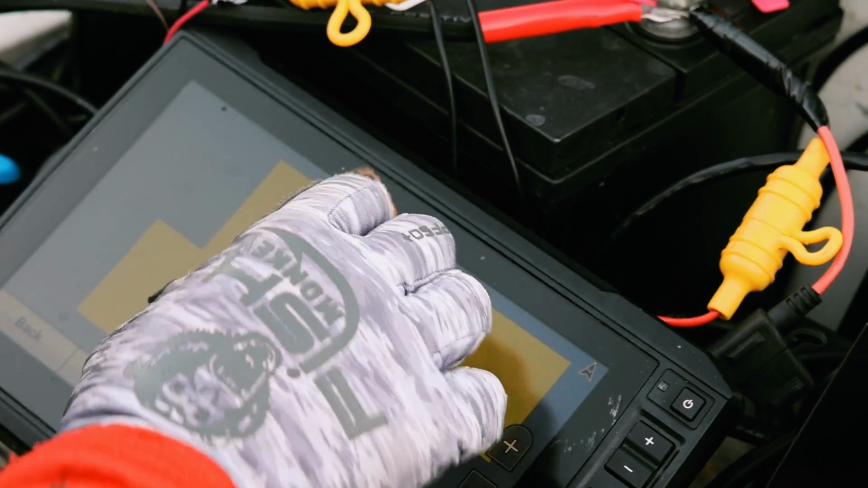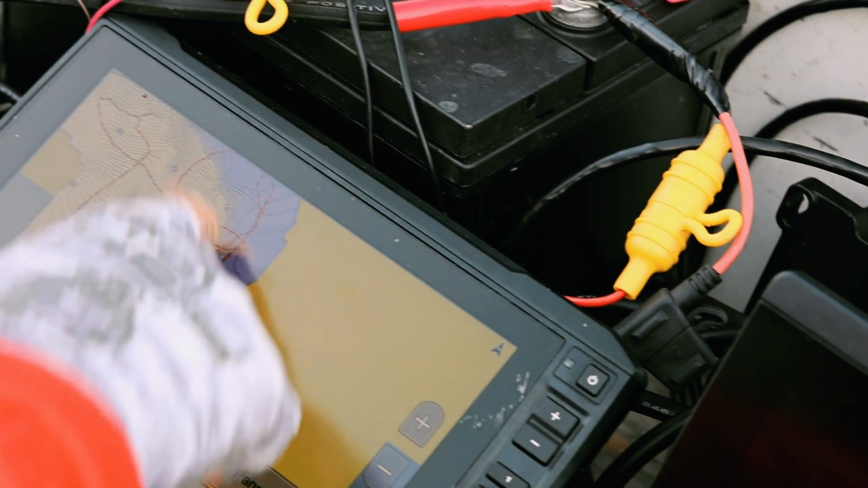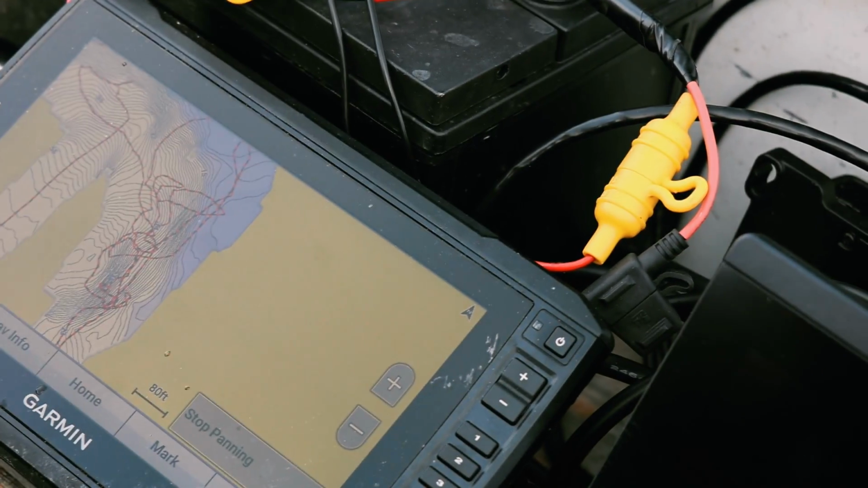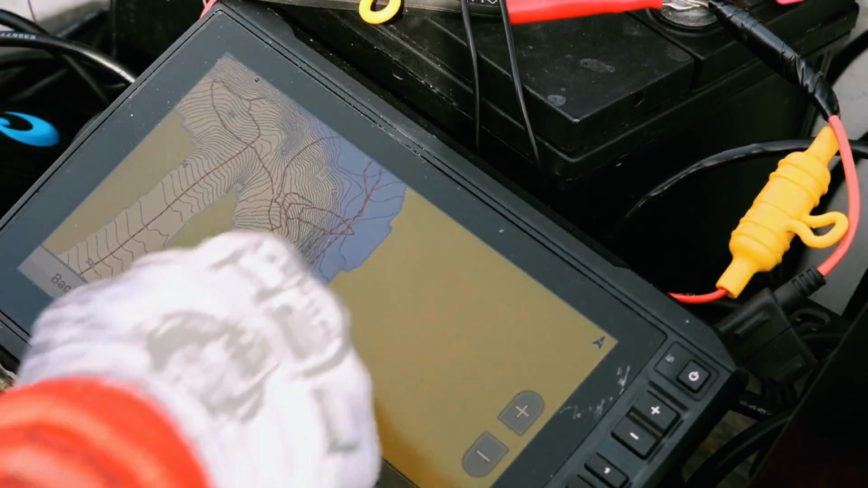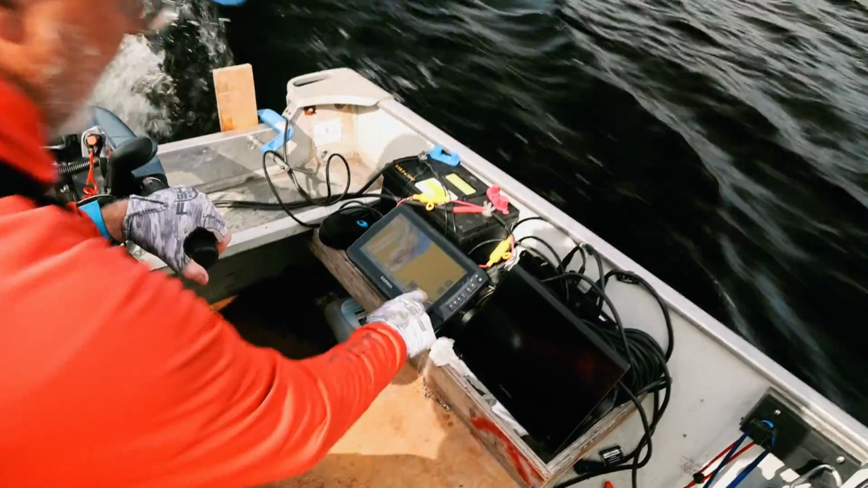Yeah. We came in here into this bay, and this is where we found all our fish on this real steep break line. So as we go out into deeper water, I'm not gonna look for this type of break. I'm gonna look for the very steep breaks, because that's where we're finding these trout. They seem to be holding in that.